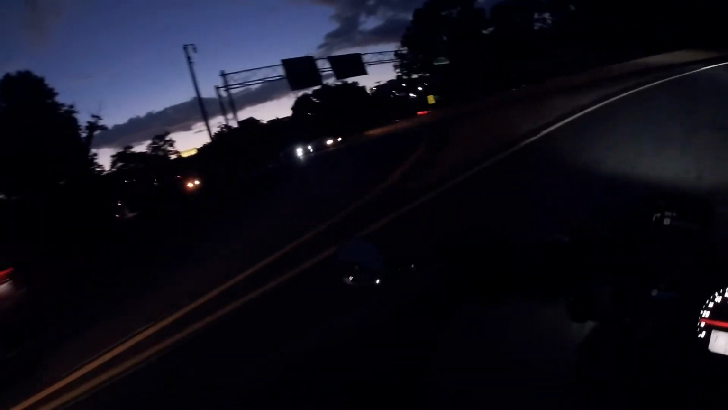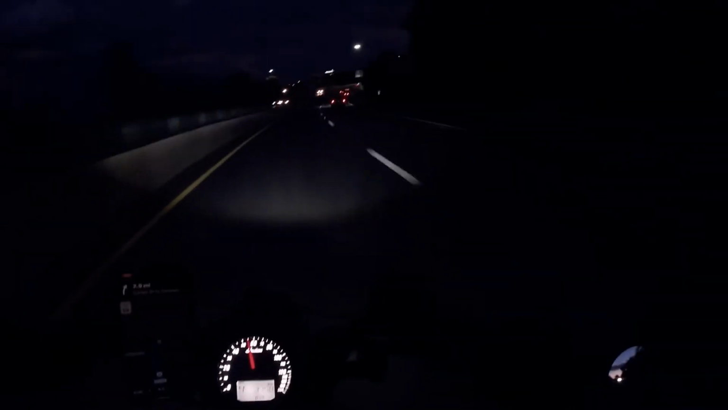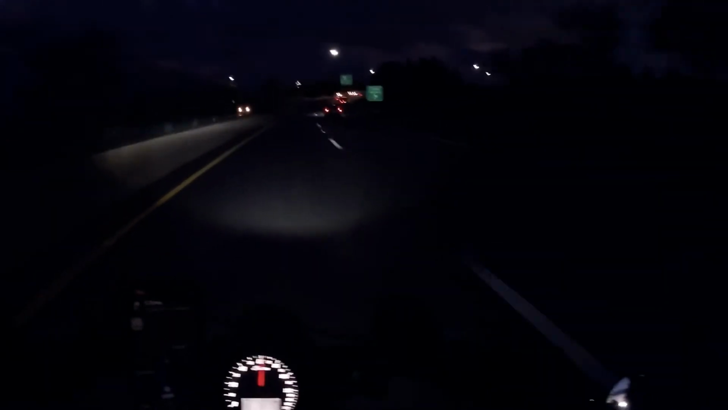And if you guys are considering getting it, it's plenty powerful, even with the 60 model engine. That was first gear. Second gear, third gear. You get up to 60 miles per hour in second gear, guys. The motorcycle's plenty fast.